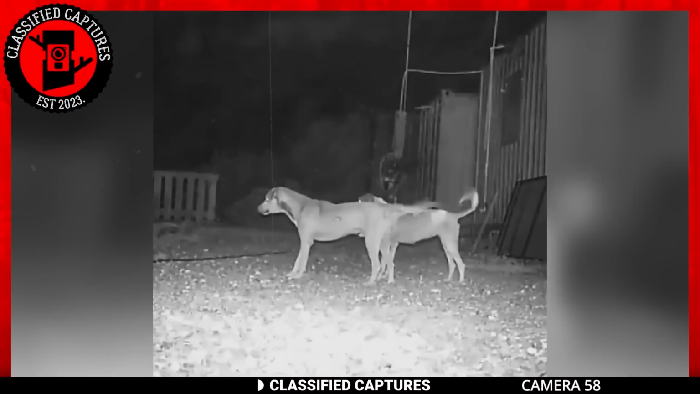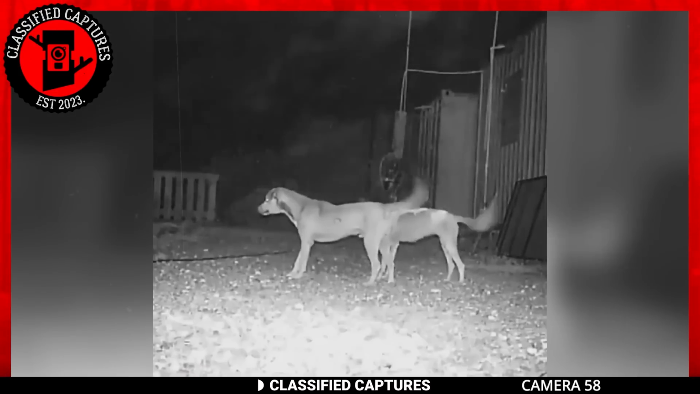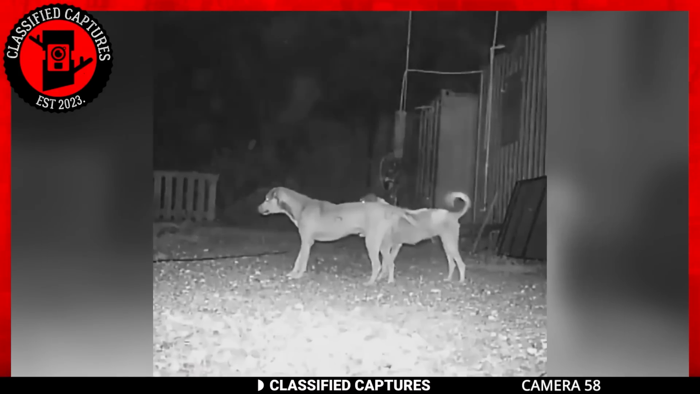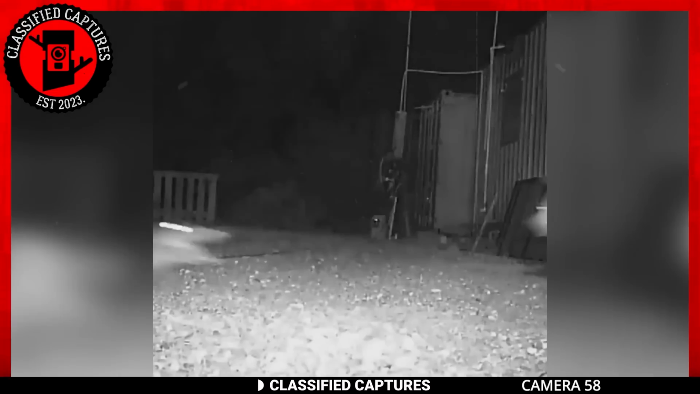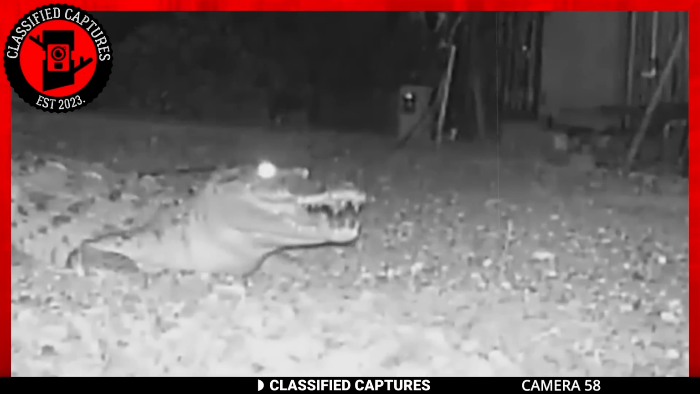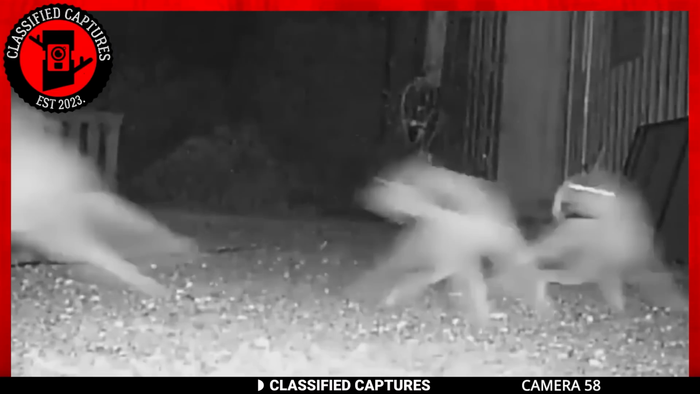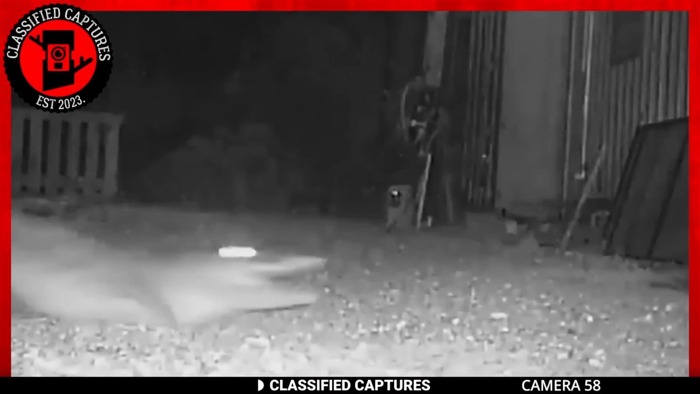In this footage, we can see 3 dogs barking and snapping their jaws at something in the dark. Moments later, we see the trio flee backwards as a fierce alligator comes to view, baring its sharp teeth. I think these dogs were trying to bully the reptile, thinking it was all alone, but the scaly beast was not having it and decided to scare them off.